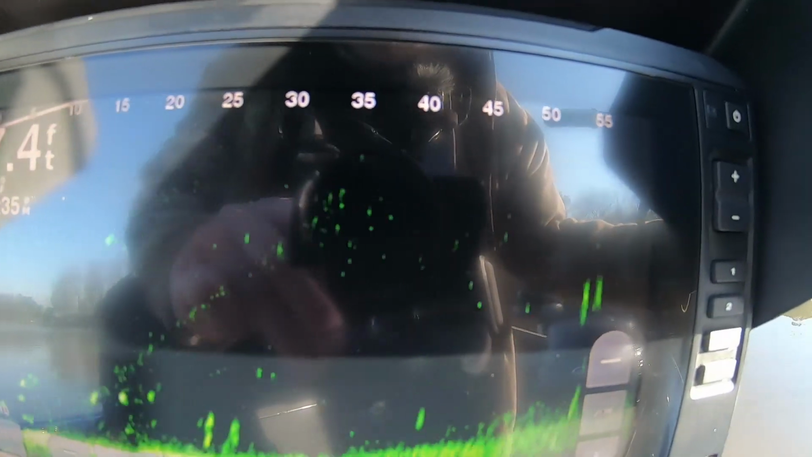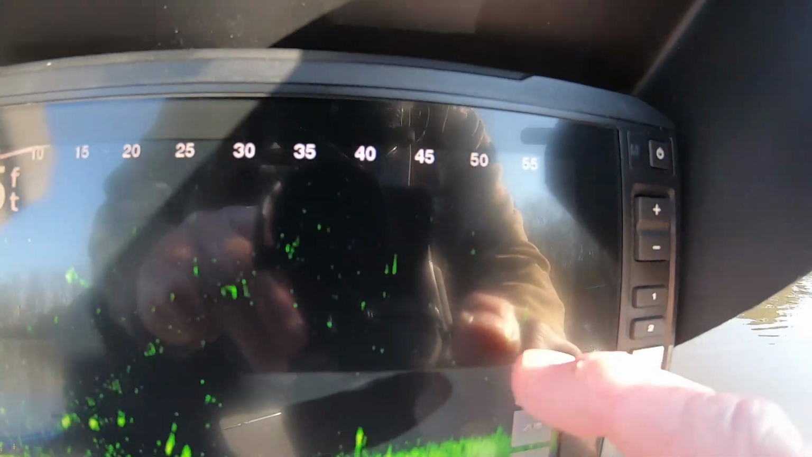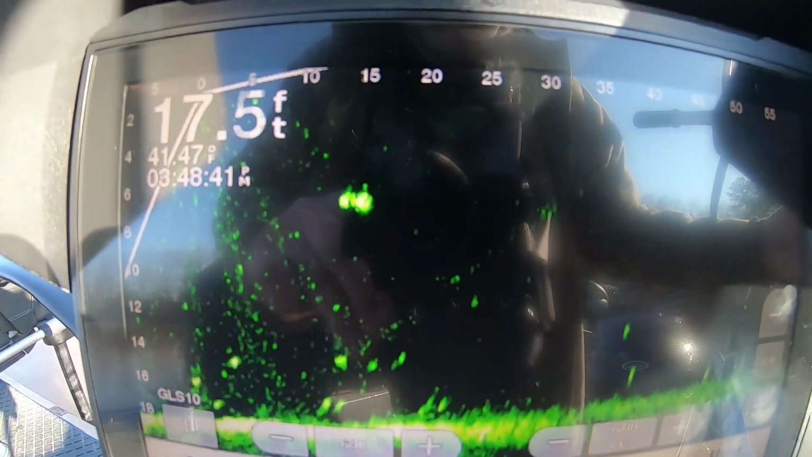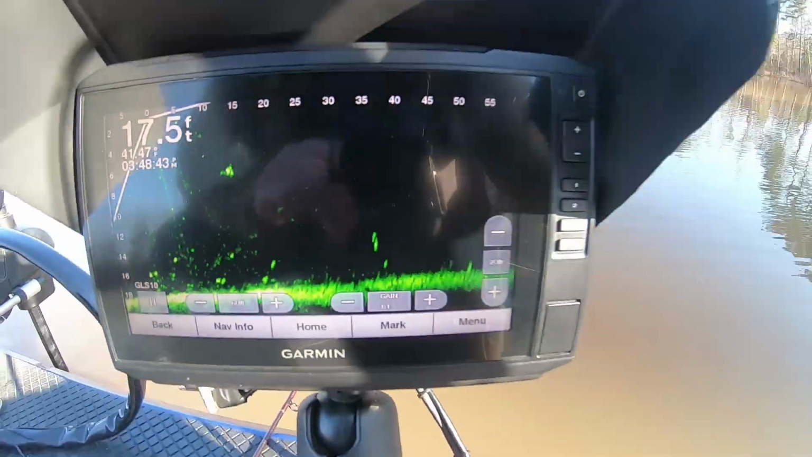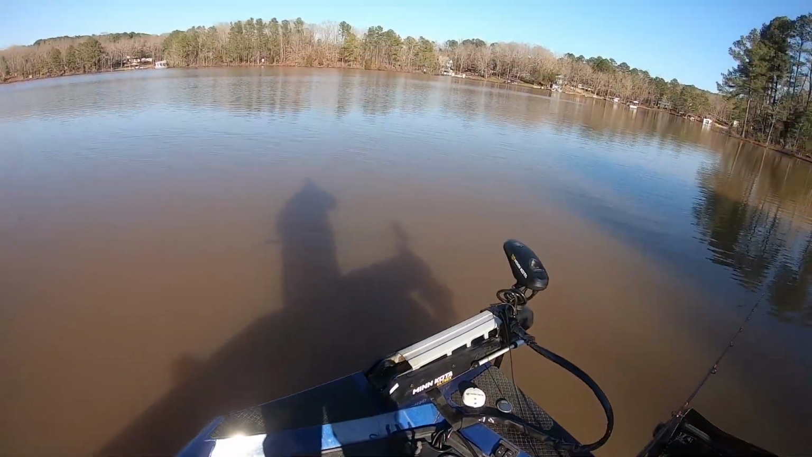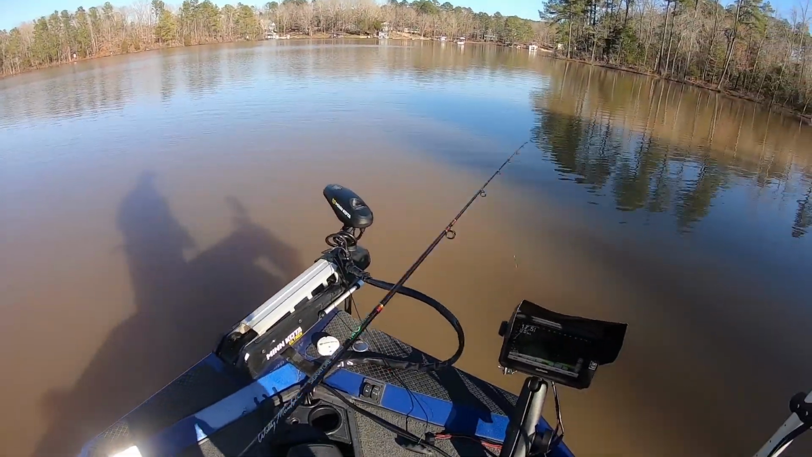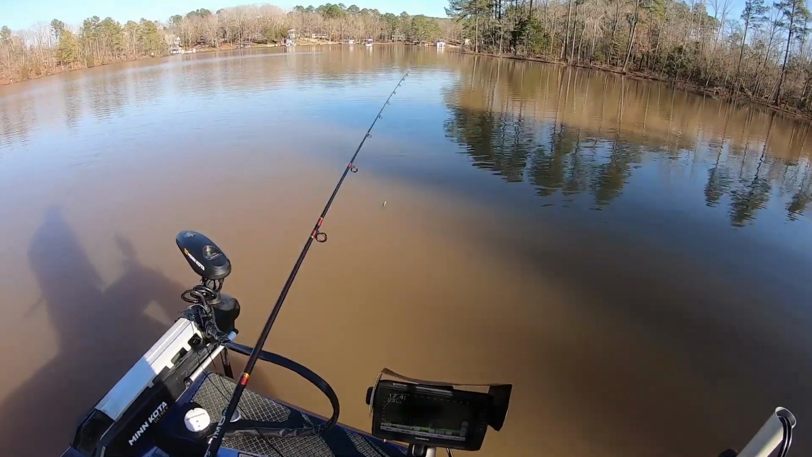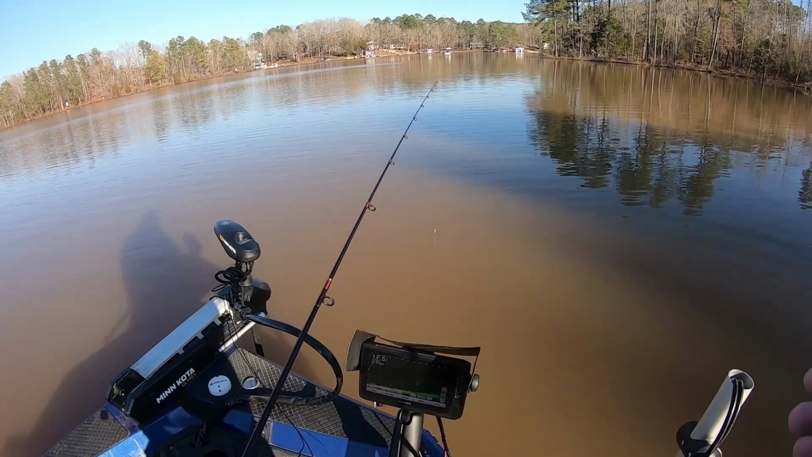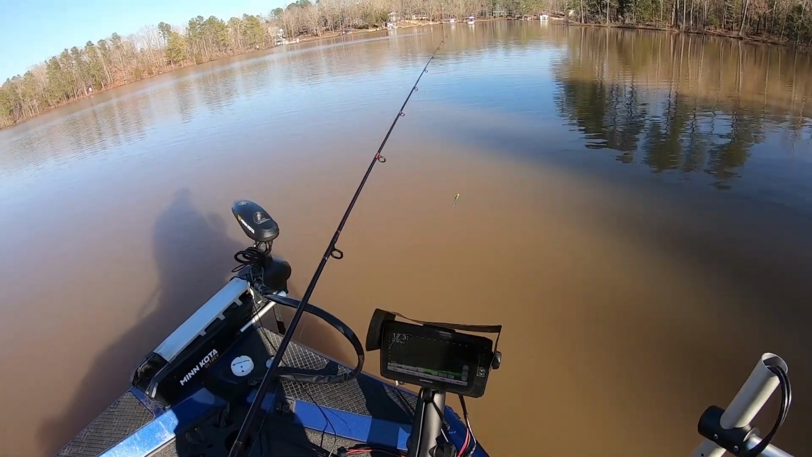That's what I throw at, guys. I throw at the bigger ones. See, here's a couple. It's 60, 55 feet out there now. But these crappie up here roaming this flat, you can see it's only 17 foot. All right, main channel's right there. So this is pre-spawn, guys. This is February. And that's what I was telling you in my video I made, how to catch crappie in open water. Some lakes, I see guys right now catching them off brush piles. They're not doing that on this lake.